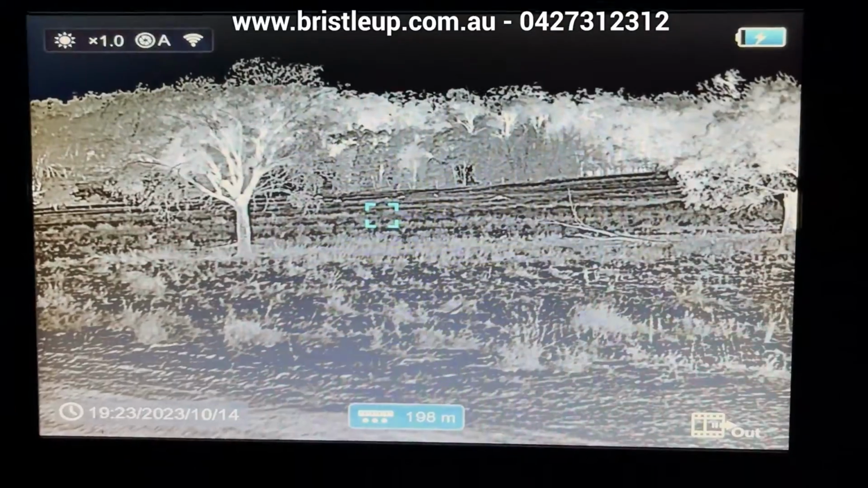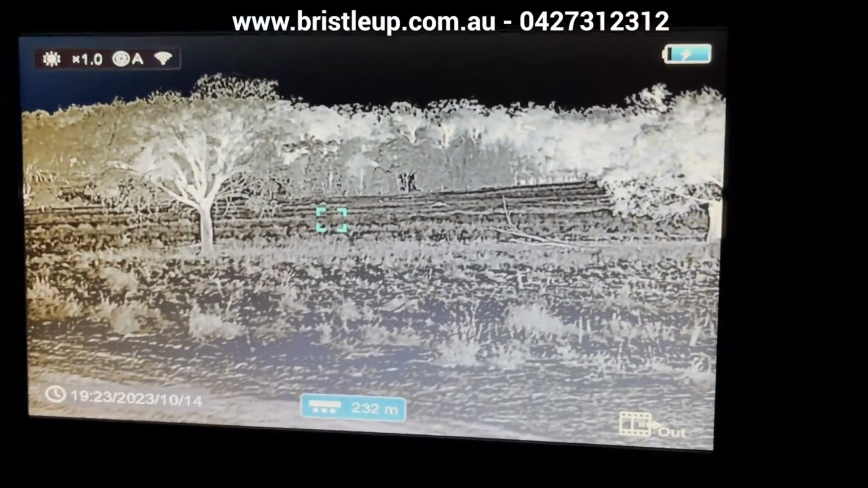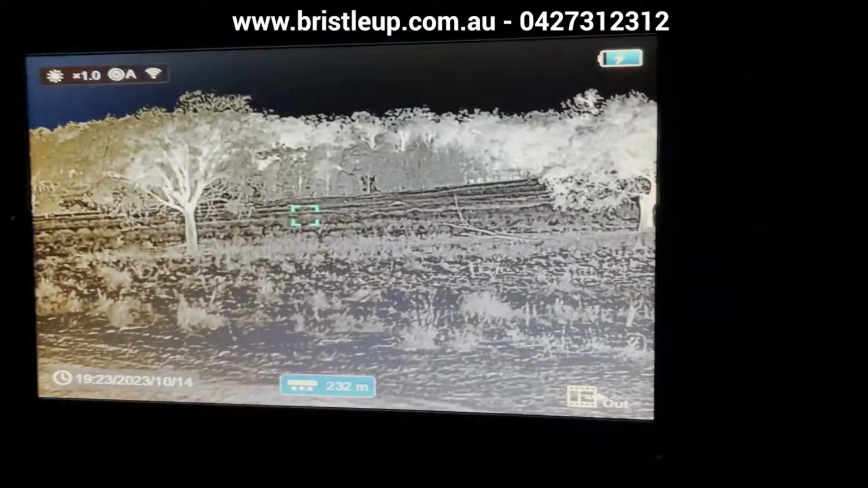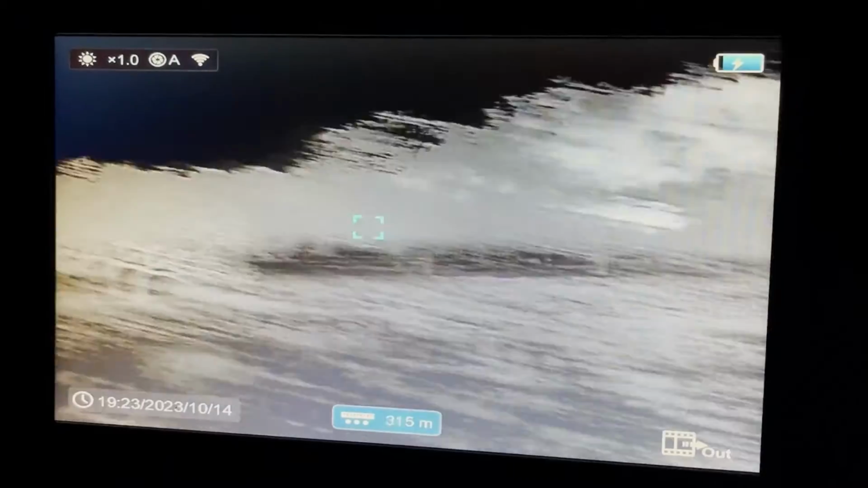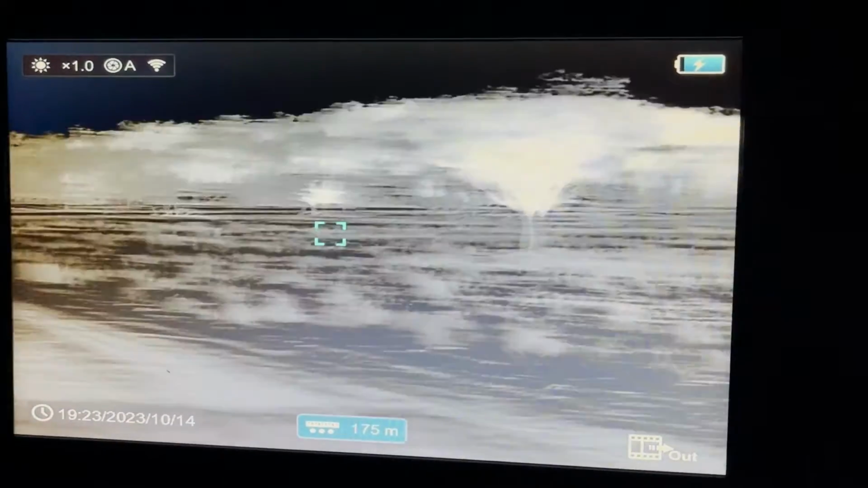The other benefit of the hardwired setup is actually that you take out that lag. So see how I'm moving this now? It's instantaneous, there's no delay, and there's no glitching and no lagging. So you remove that problem out of it straight away. That's the best part about going hardwired.